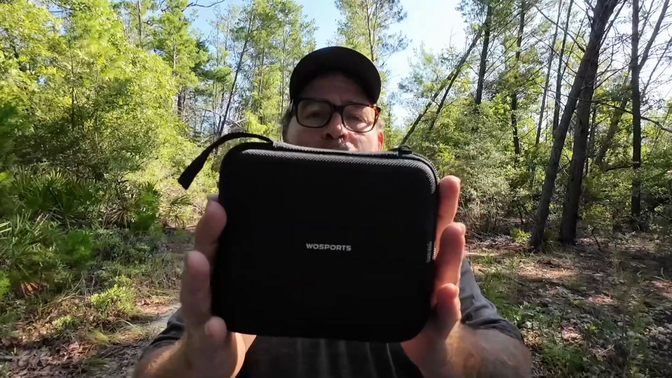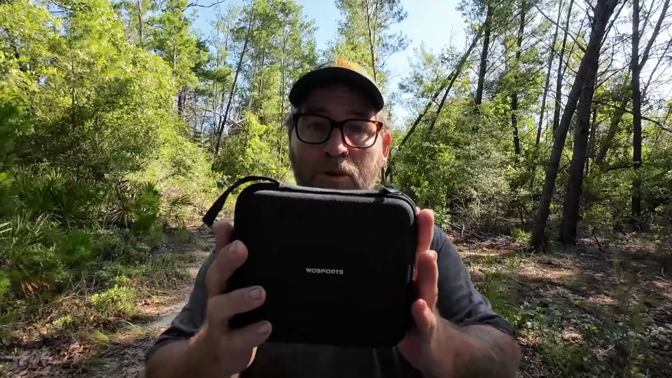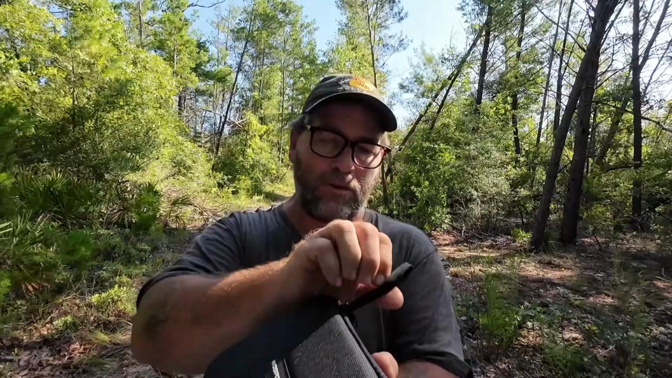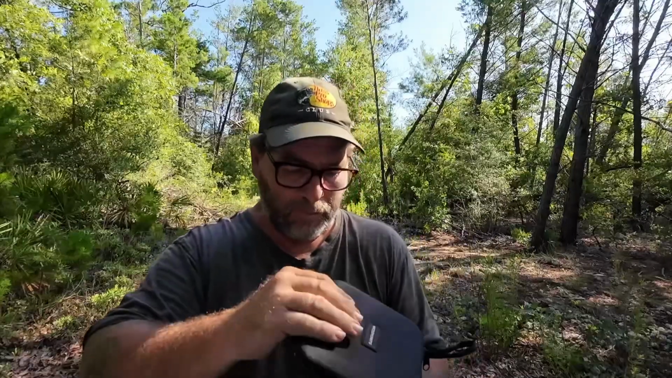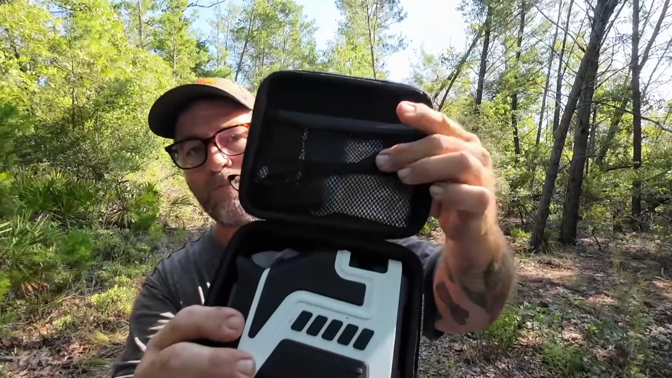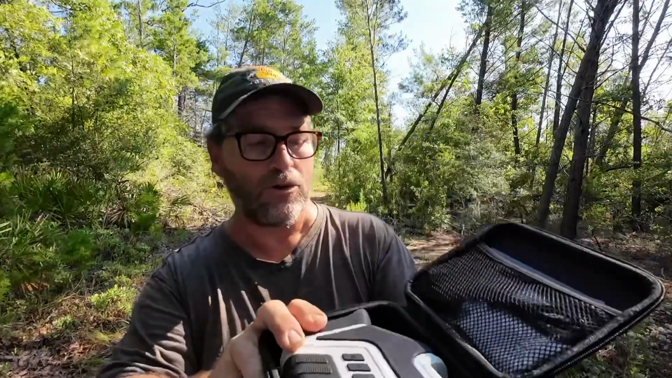This is the case. Your Wosports comes in a case. You're paying roughly $100 more for this unit, but you get a really nice case with it. Once you open the case, it's got a little carrying handle, then you have your unit here. You've got a space up here to put your memory card, your charging cord, and your cleaning cloth.